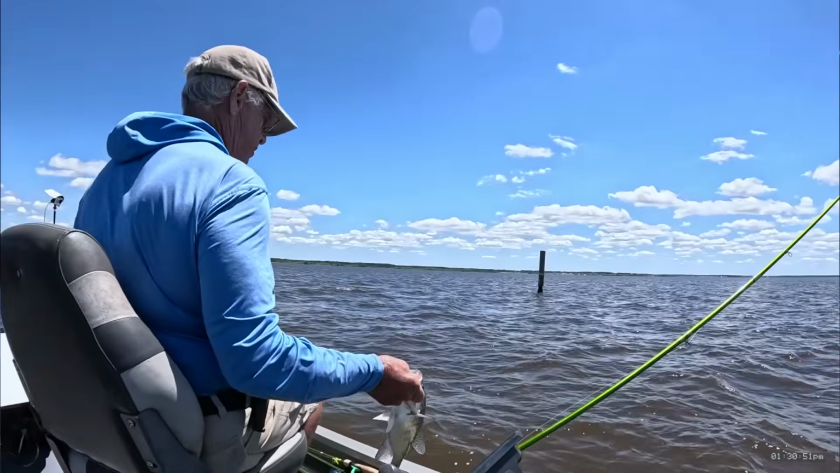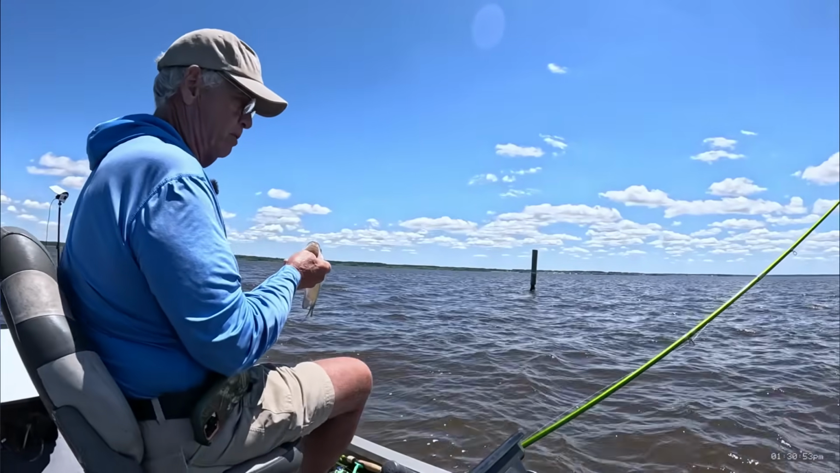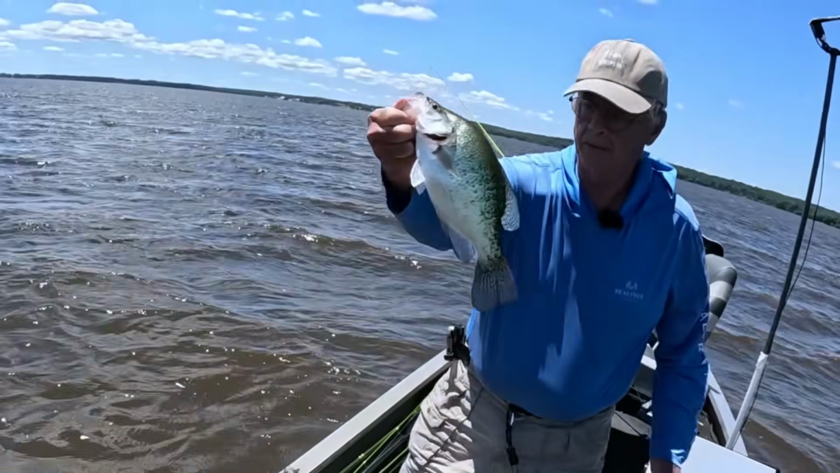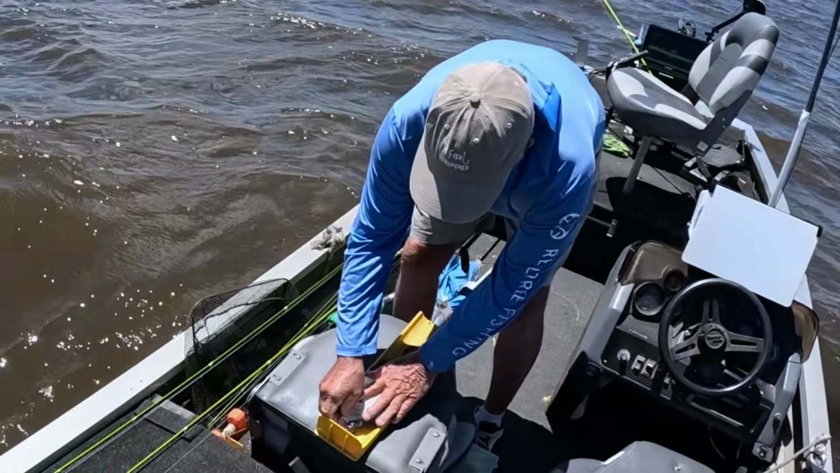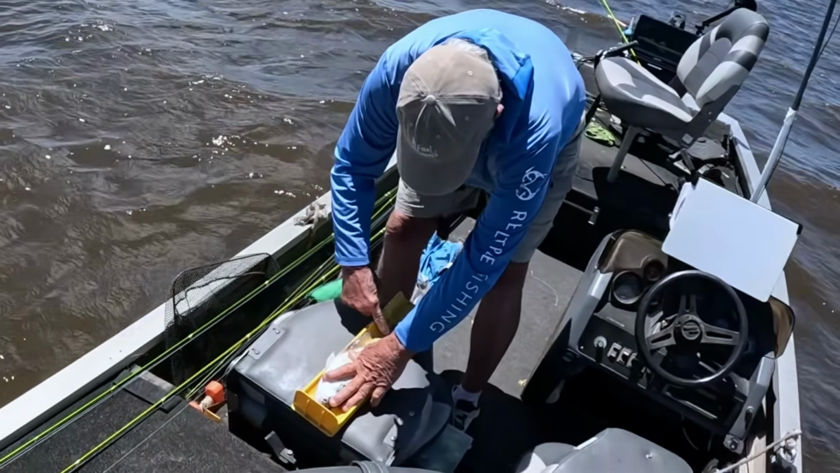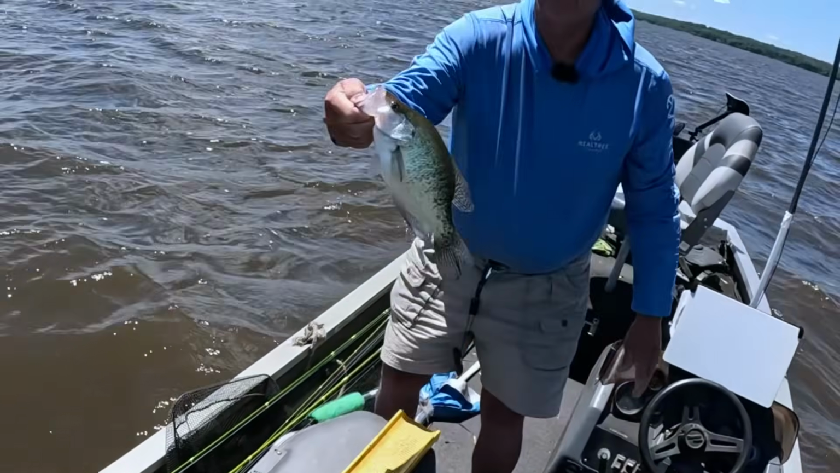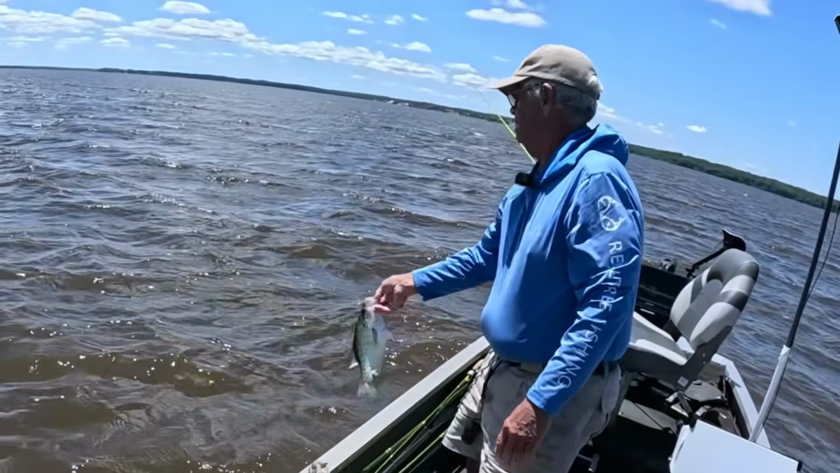That's a nice fish right there. I caught that on the Grenada bug. There we go. That fish is 13 inches exactly, maybe just a hair over. But close enough, 13 inches, good fish.